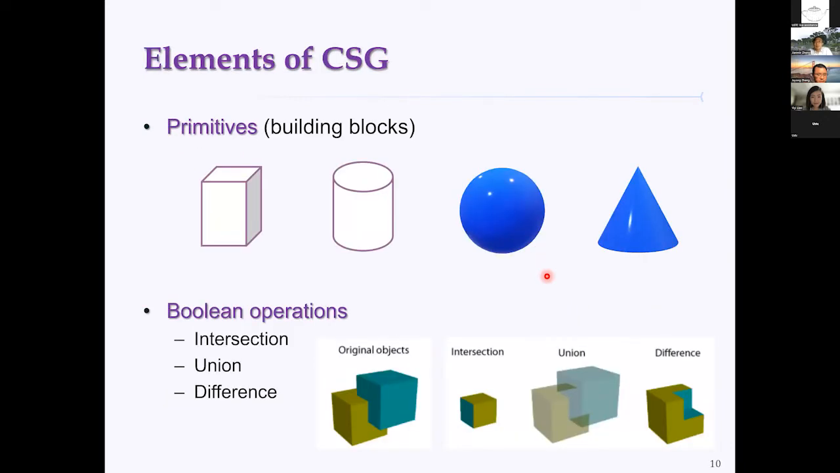So let's check the fundamental elements of CSG. It has two components. The first one is primitives. Usually a box, cylinder, sphere, and cone are the primitives for CSG, and these serve as building blocks. The second element of CSG is Boolean operations, including intersection, union, and difference. Those primitive objects are recursively combined by Boolean operations to form more and more complicated shapes, so eventually we find a single object. So that's the CSG representation.